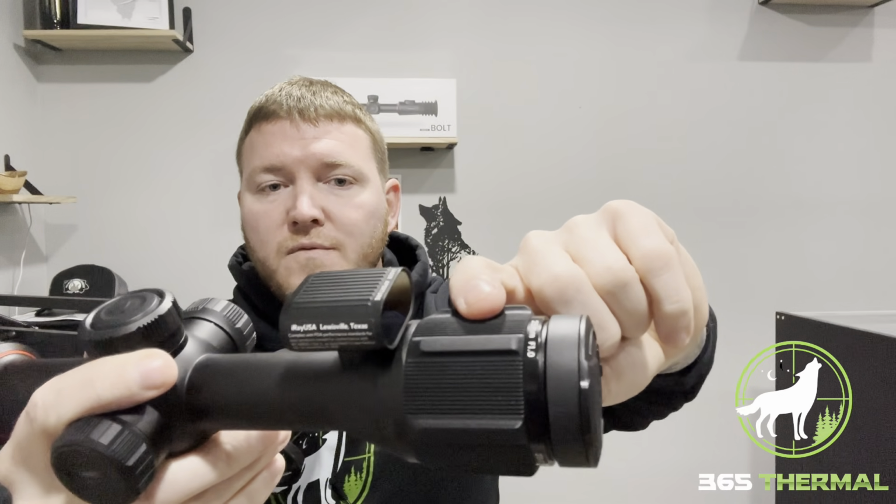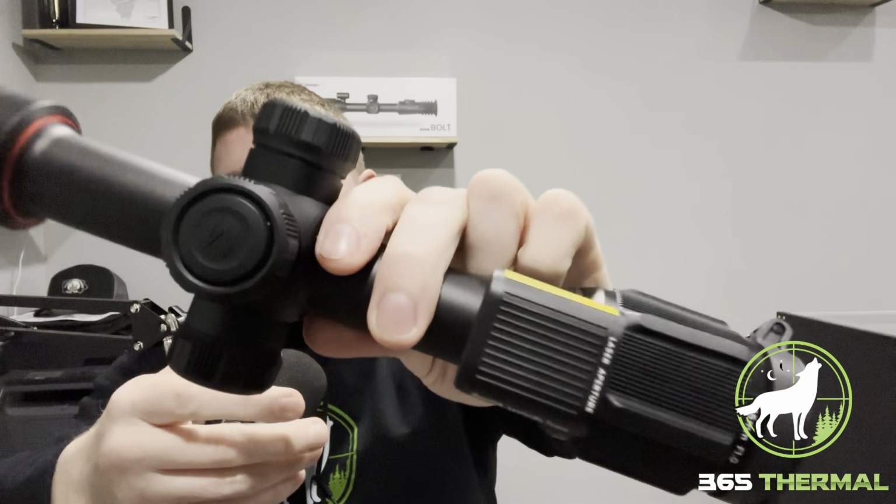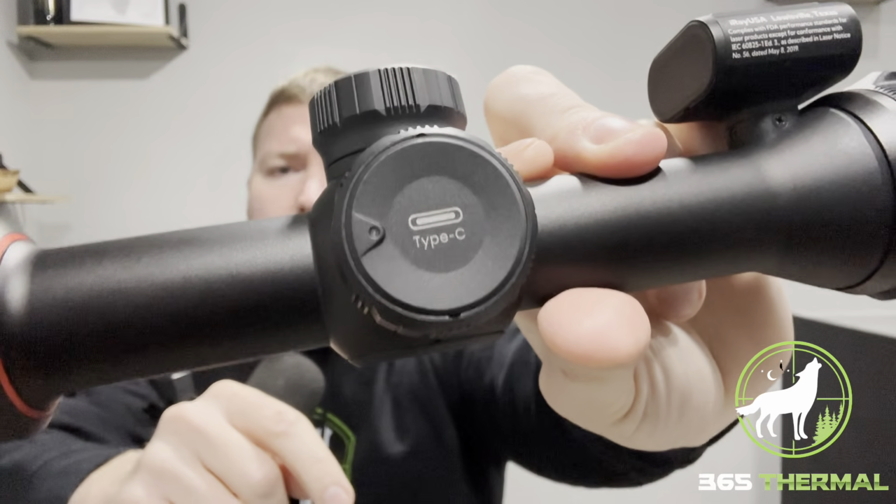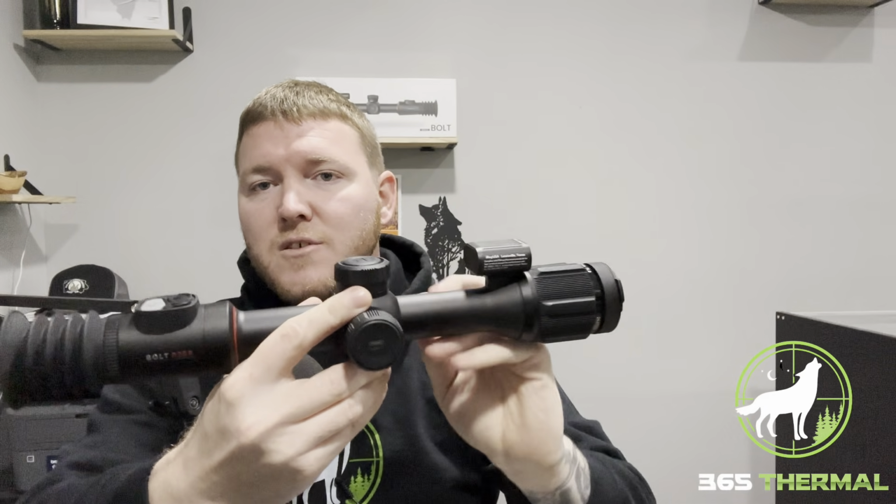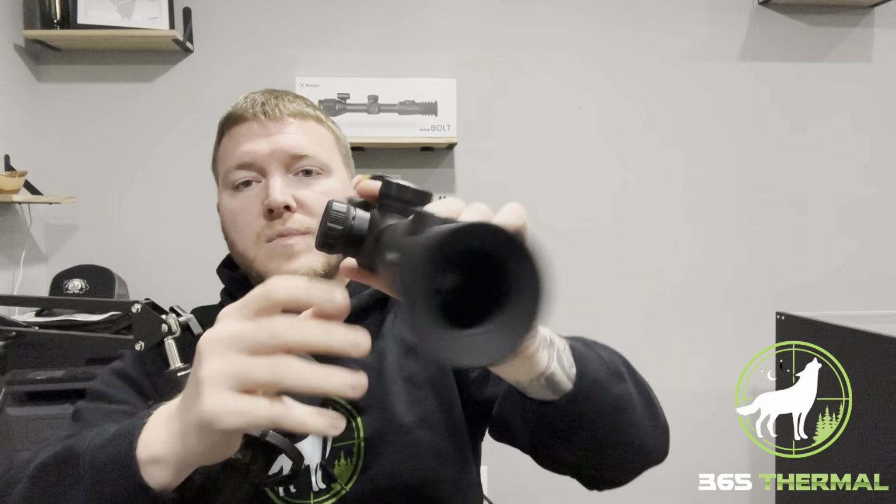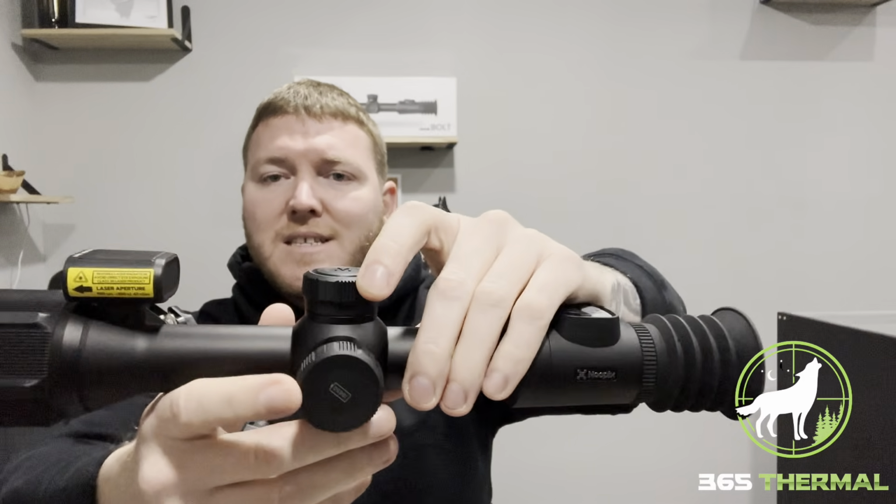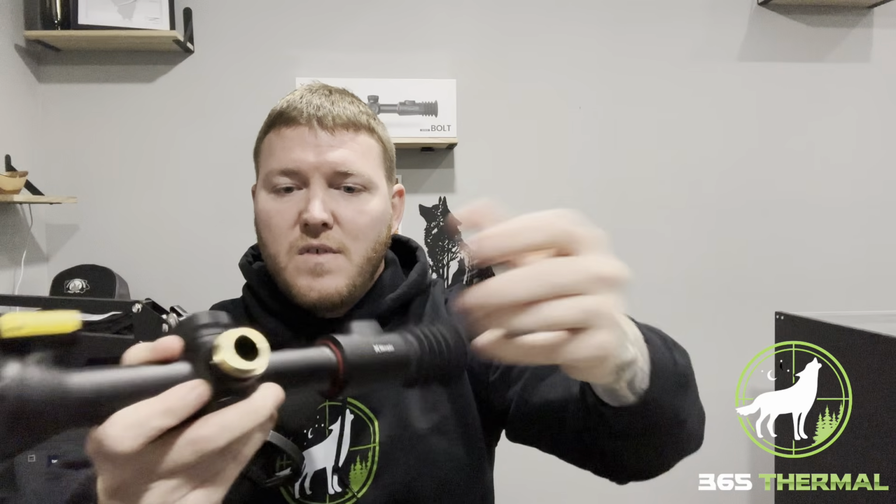You've got your front diopter focus here, your laser rangefinder right on top. You have all three turrets with different functions. This one right here facing you, if you can read that, there we go, is going to be your Type-C port. So it's going to be a USB-C. You can use that to charge the internal battery as well as use an external battery pack. Since we're on the topic of batteries, the opposite side turret is actually where you use an 18650. Of course, just pop it right off, put an 18650 in there, put it back in, call it a day.